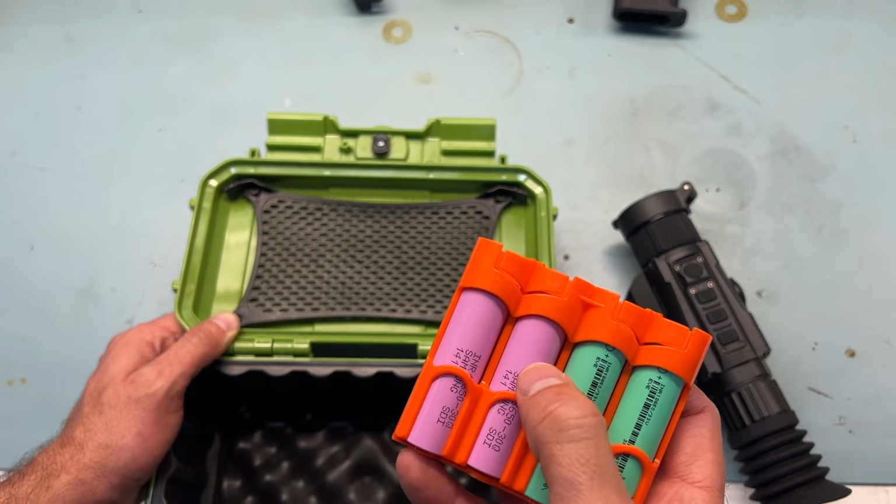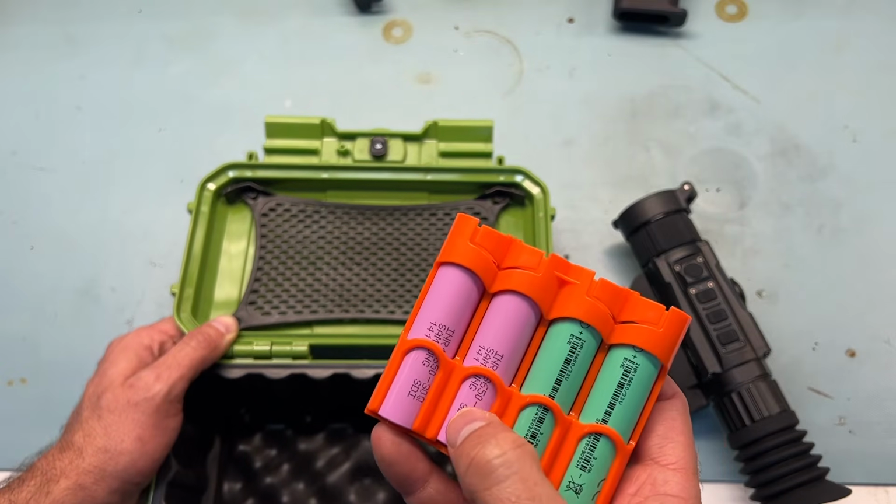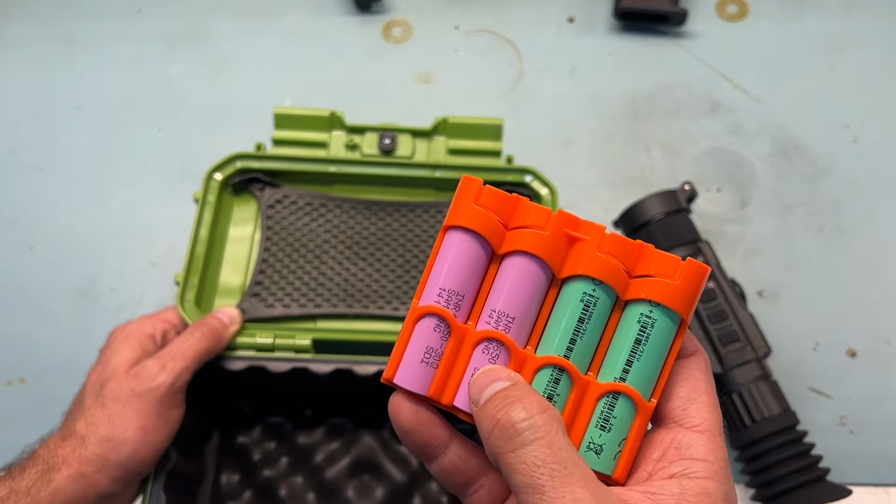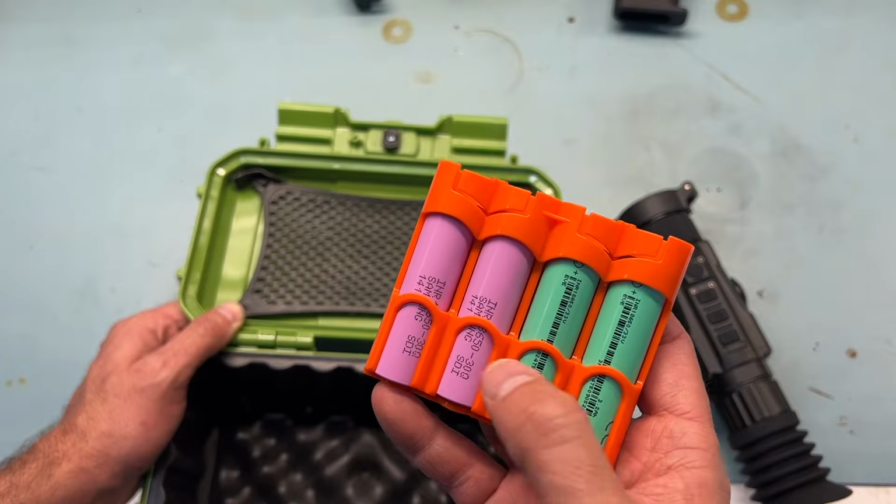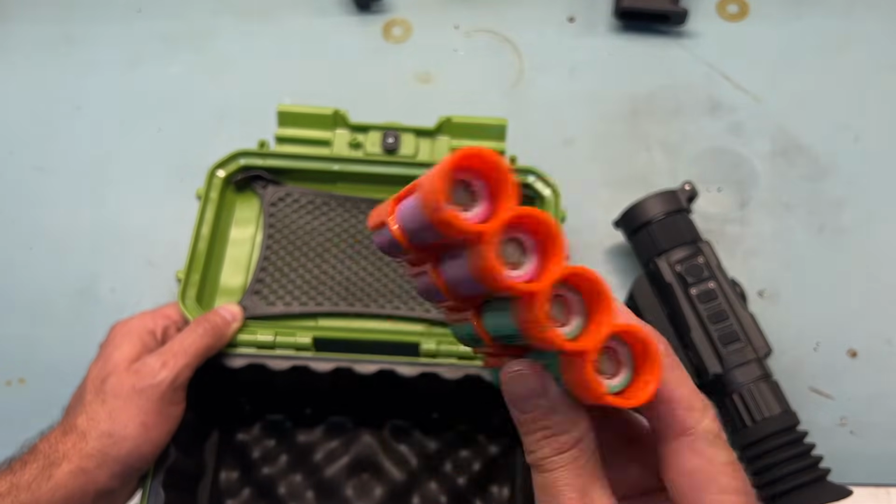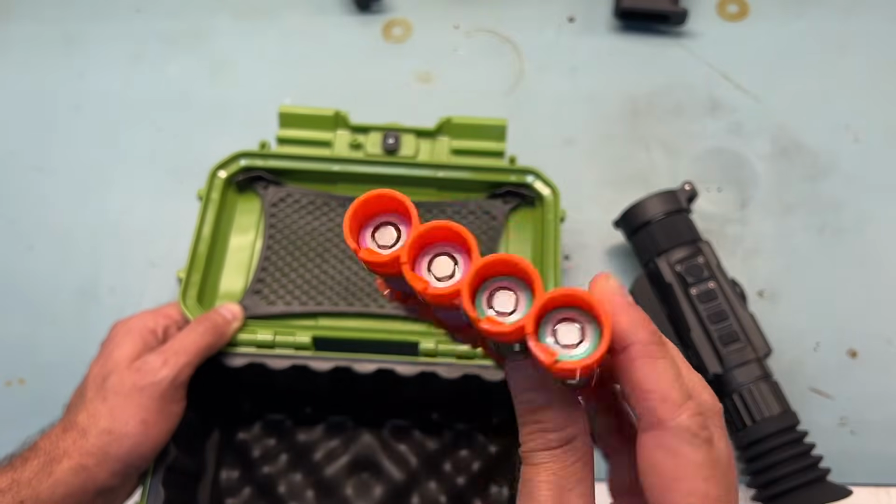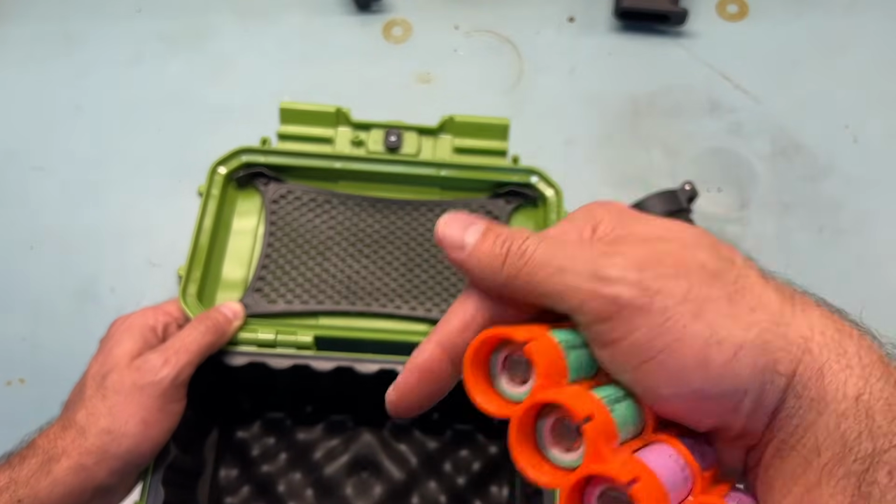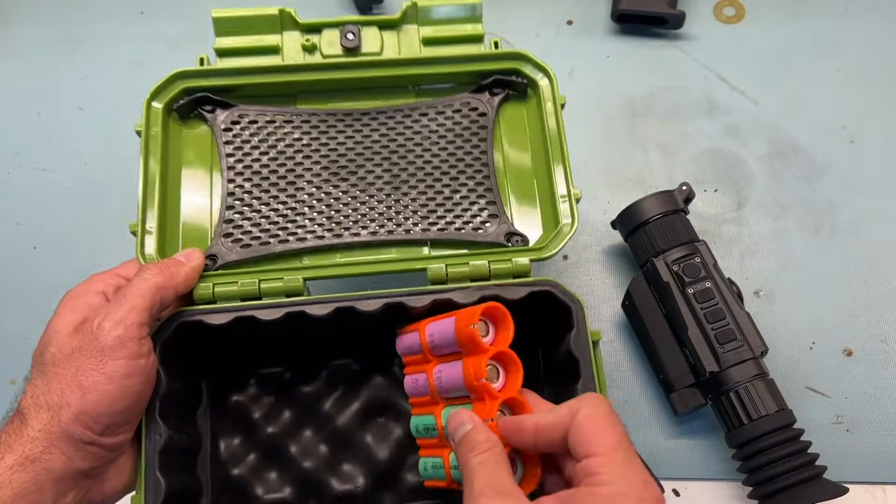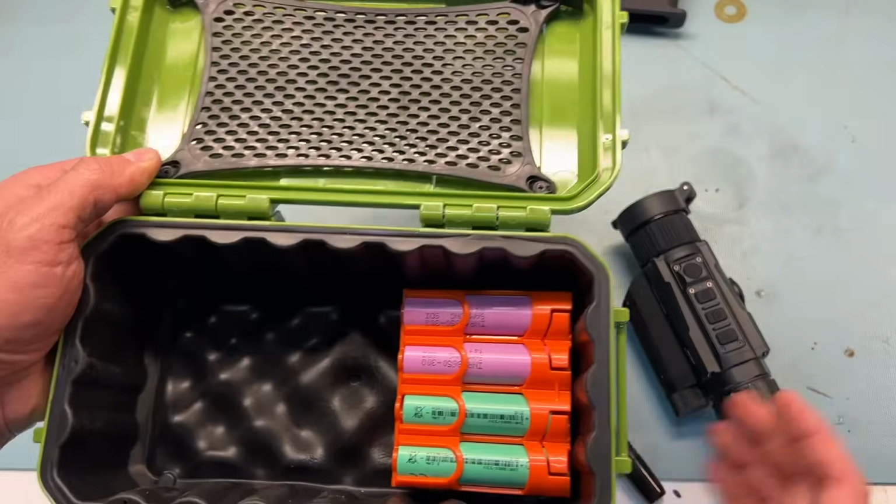I usually order these Samsung ones, I believe, the purple ones. You can find them on Modlite. I think you can get them from DNT, and probably other places on the internet as well. These are the two green ones that it comes with. And I highly recommend this 18650 battery holder. Again, links to everything will be in the description box below, so you guys can find this equipment for yourself, but it fits in there like a glove.